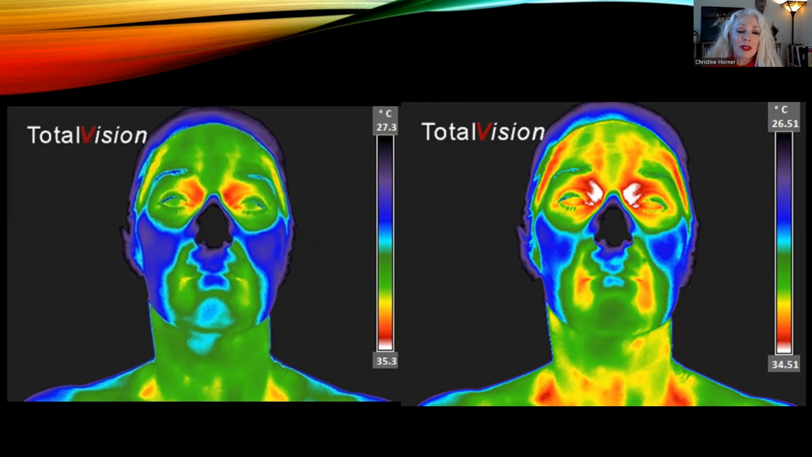Now, the interesting thing that can happen with thermal imaging is because it's a physiological test, what causes the overlying skin temperature to change may actually not be anatomically directly below that. So a really good example of that are the maxillary sinuses. The maxillary sinuses are encased in bone in the cheeks, and bone does not transmit heat very well. But where it will go is under the eyes.